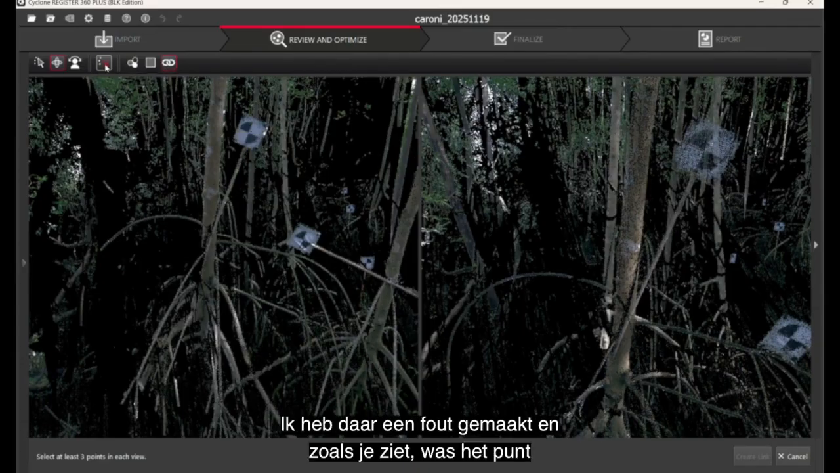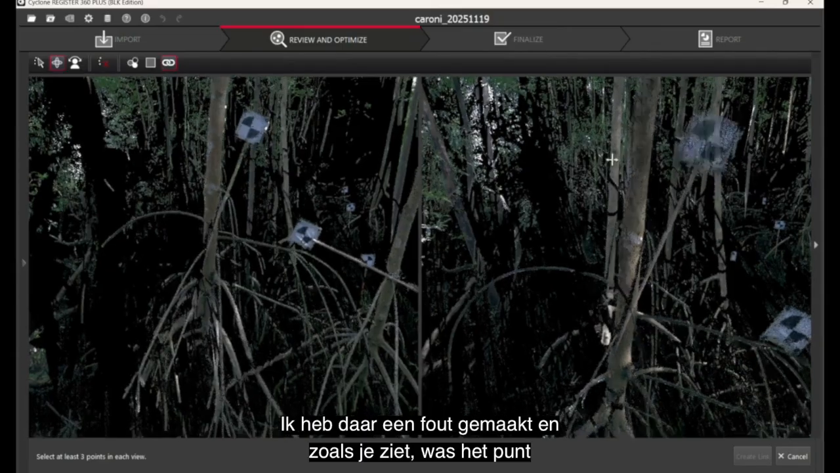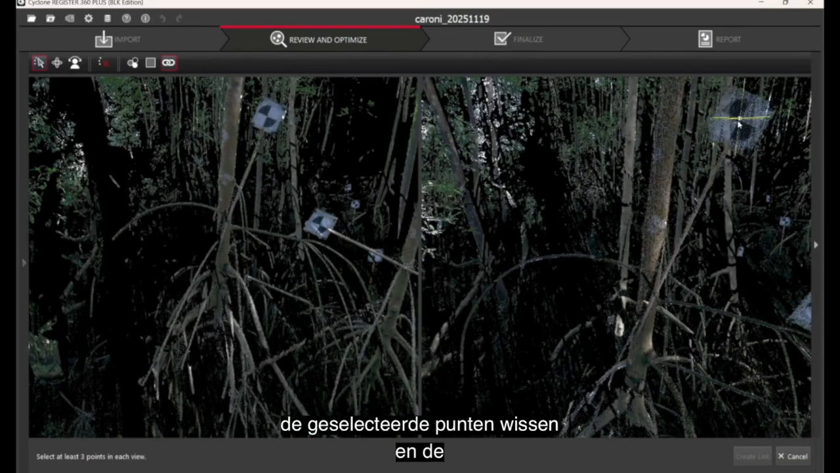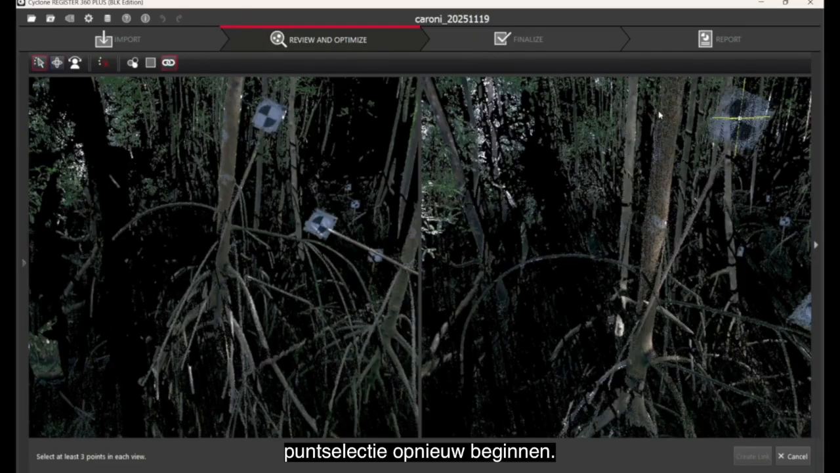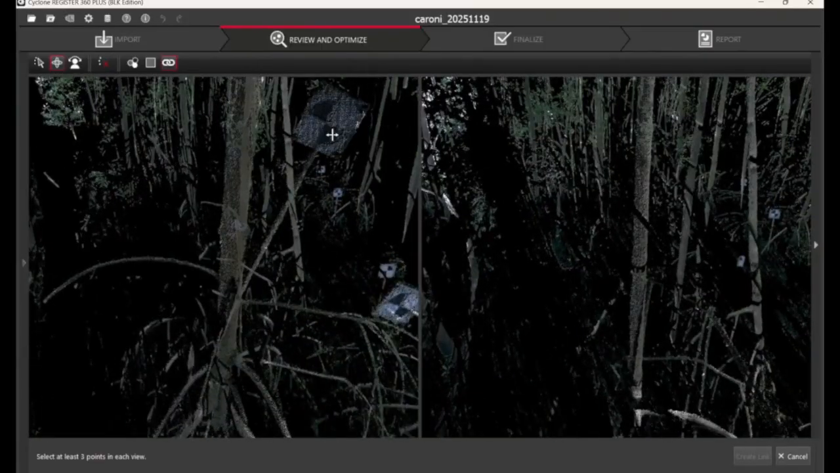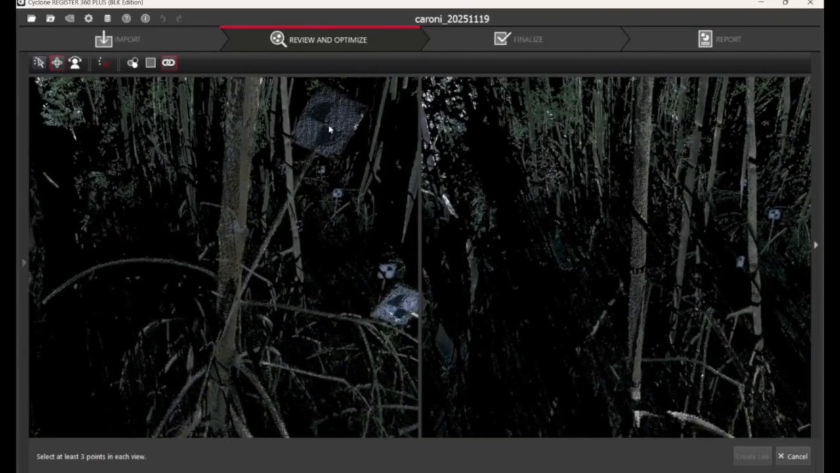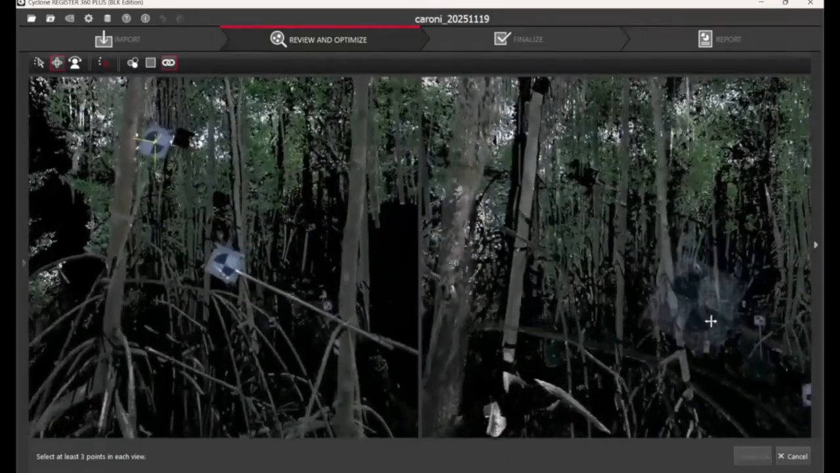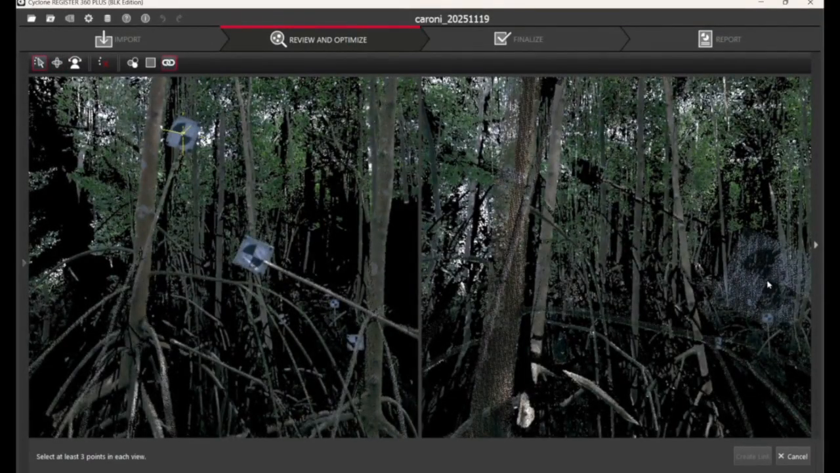So I made a mistake there, and you can see the point was selected far behind. So I had to start the process over, and I cleared the selected points, and now I've restarted the point selection. So that is coincident target 1. This is coincident target 2.